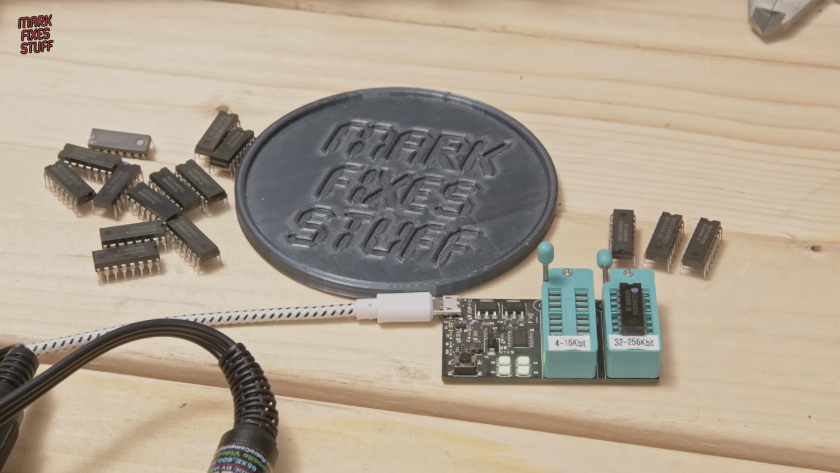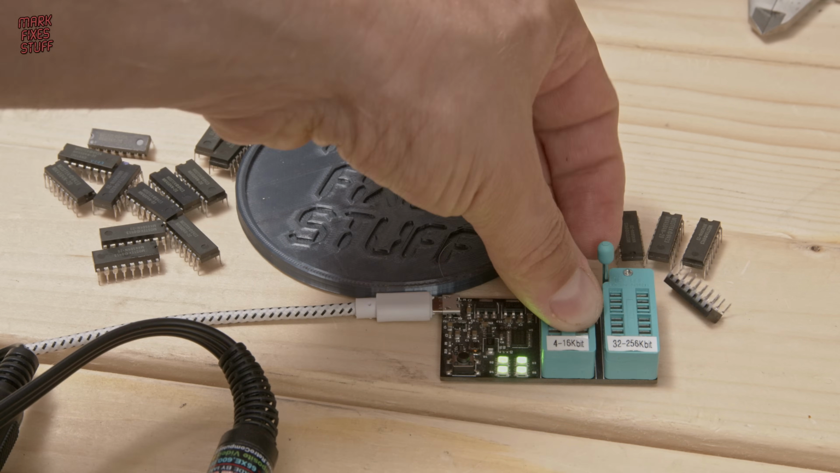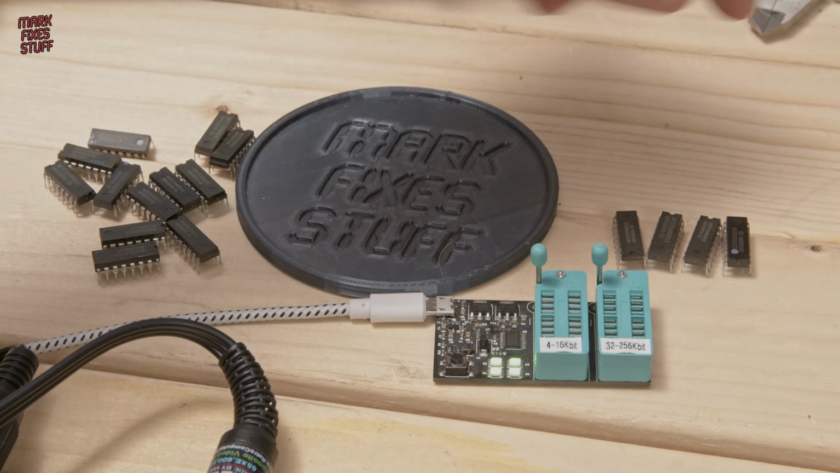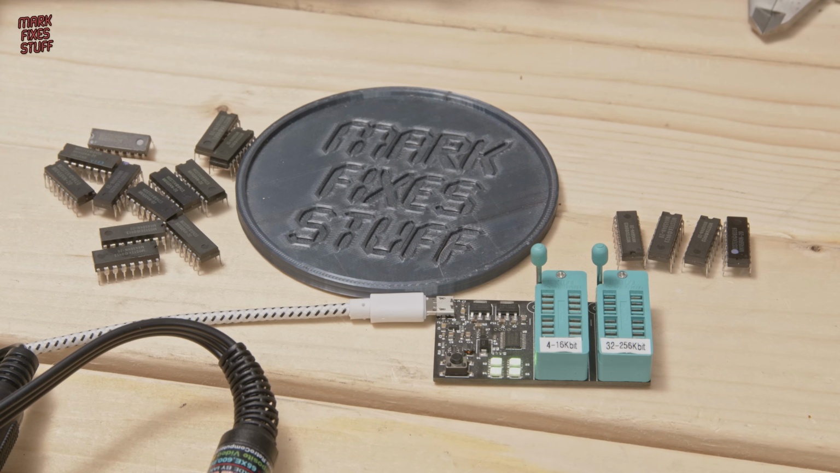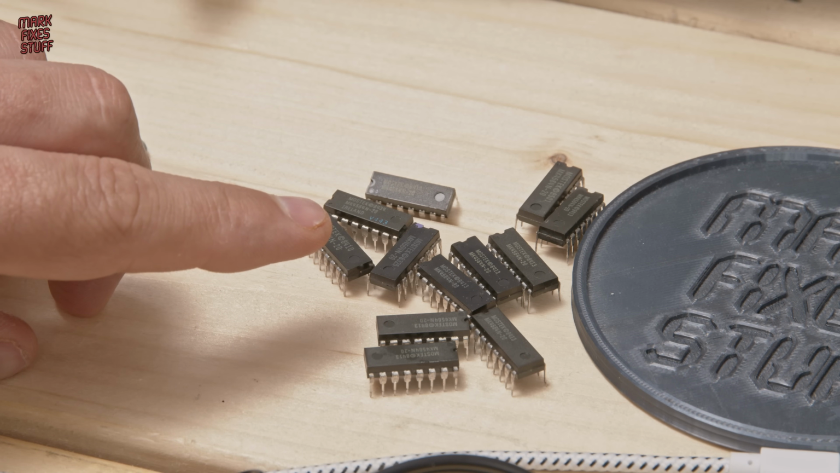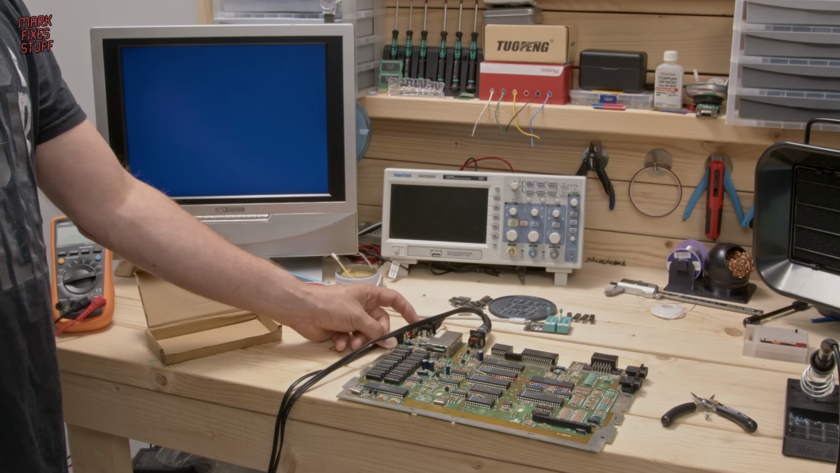I've tested all 16 of these, and the results are in. On the thermal camera we could see 9 chips that were abnormally hot. These 4 chips passed the test, leaving a stonking 12 chips that failed. Absolutely catastrophic. And with that in mind, we power on the machine.